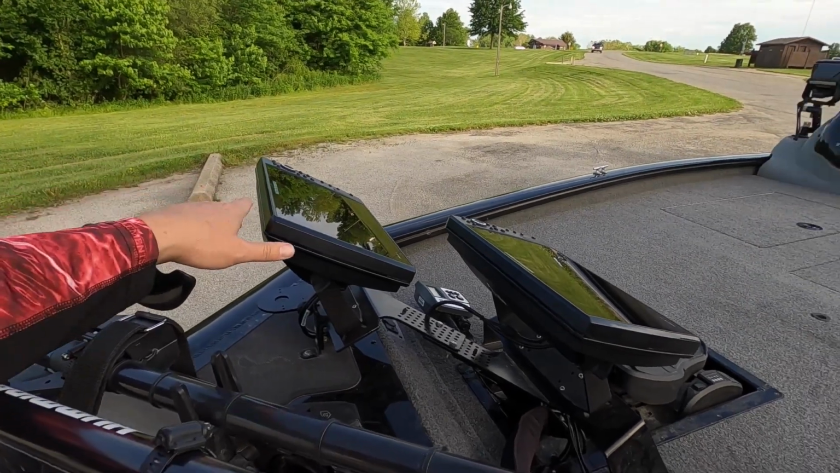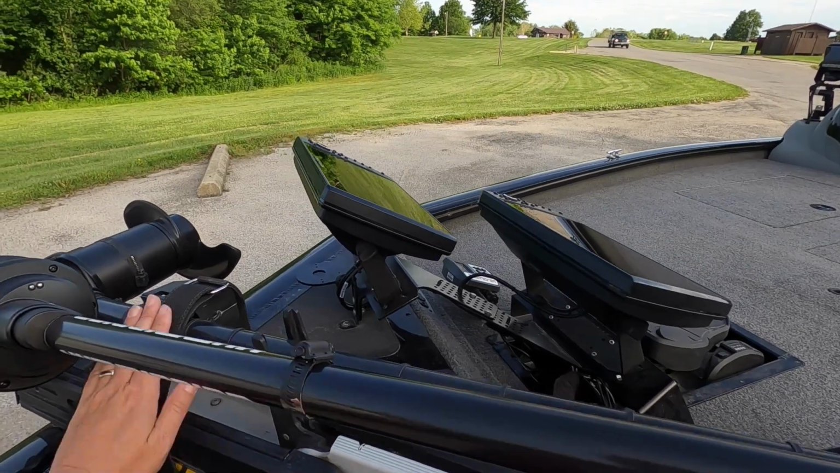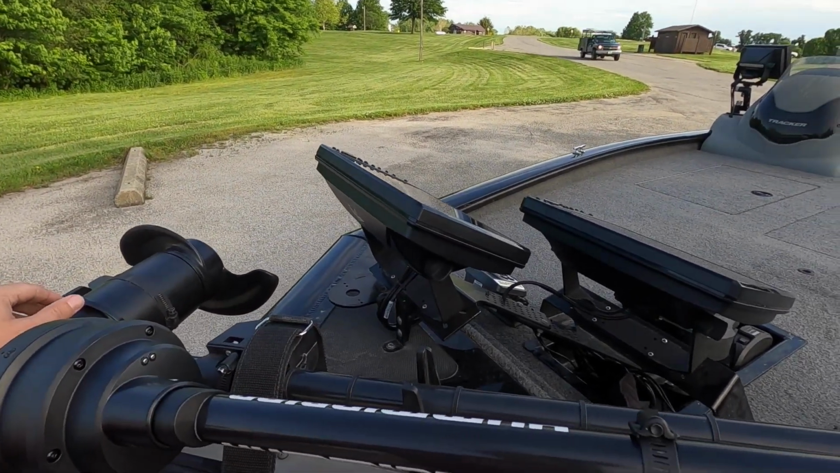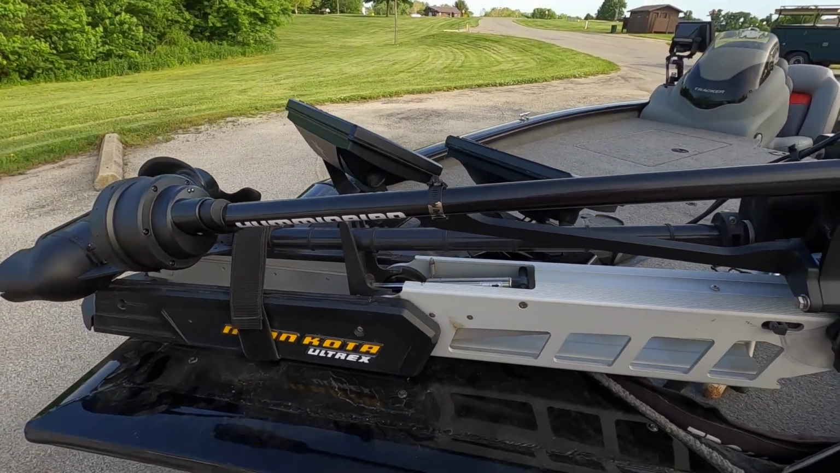When we get on the water, I'll show you my different graphs and show you the software update that I did that you have to run. But for now, let's get on the water. Let's try this thing out and see if we can get some good images.